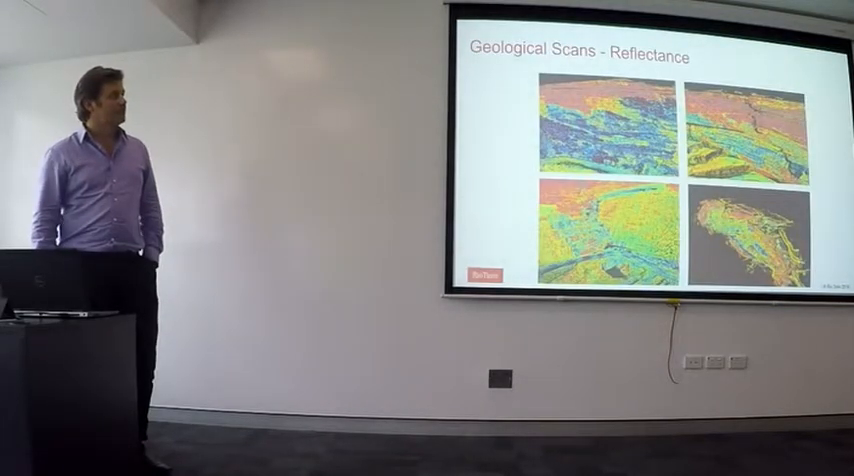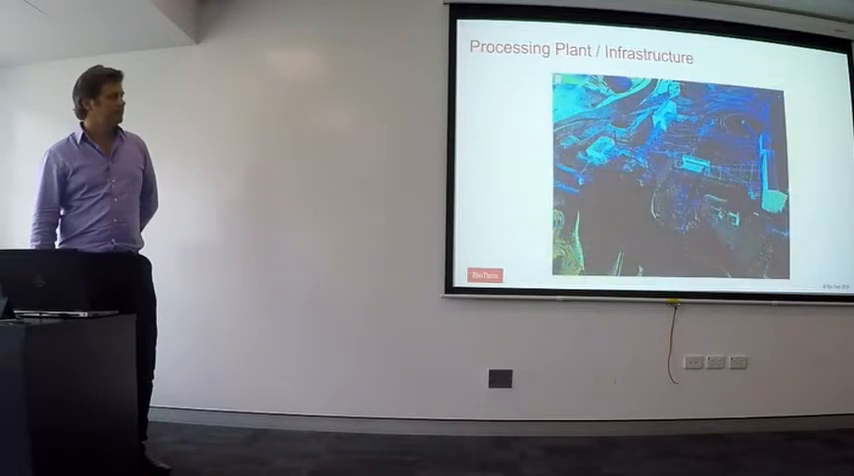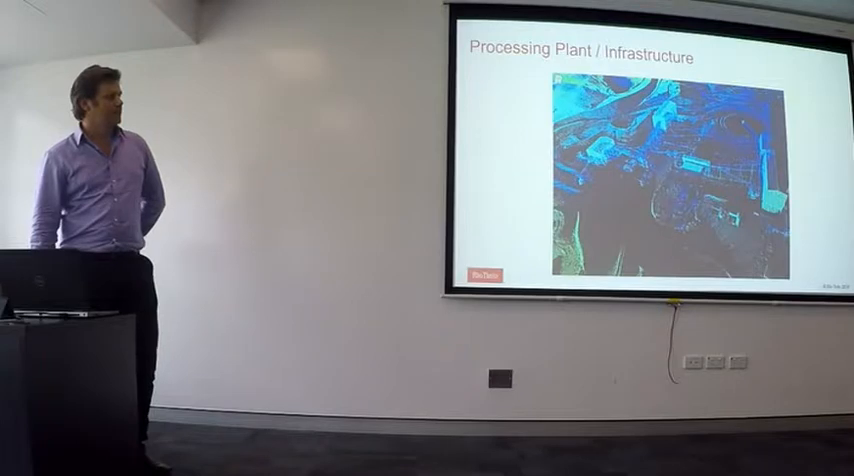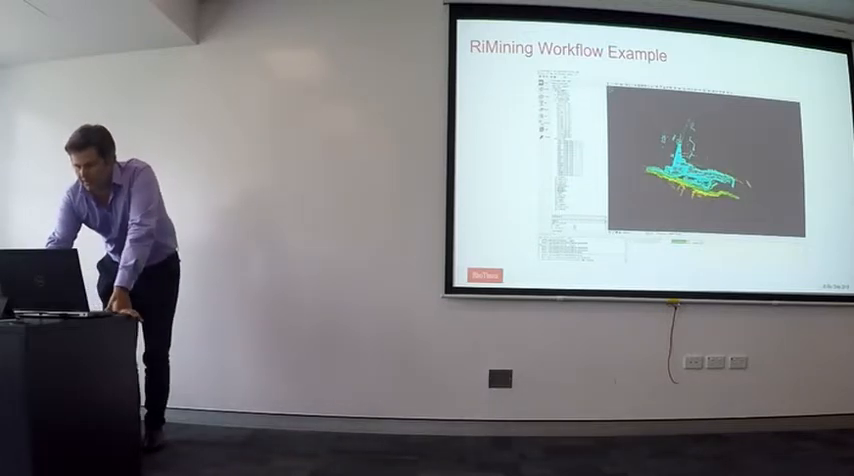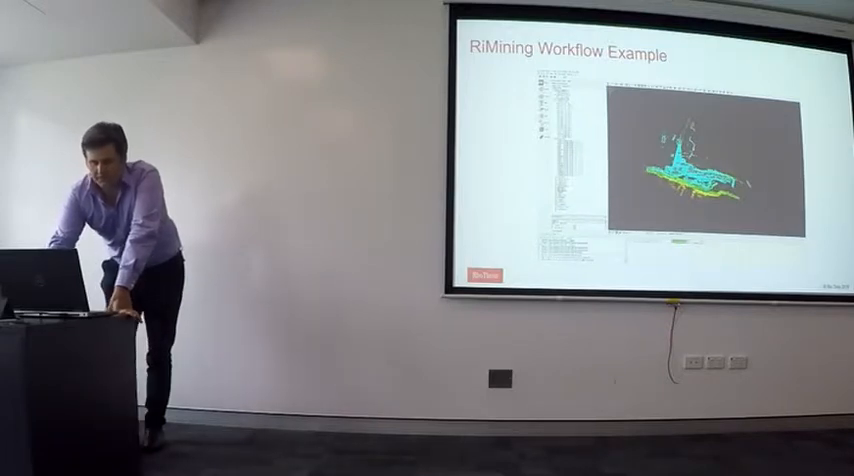That's an example of some of the reflectance data that the geologists are given, and they start mapping some of that data as well. That's some infrastructure data. We haven't done a lot of work in that space yet, but there's definitely a lot of scope there for that sort of work. I'm just going to run through a quick demo of some data that we've got here.